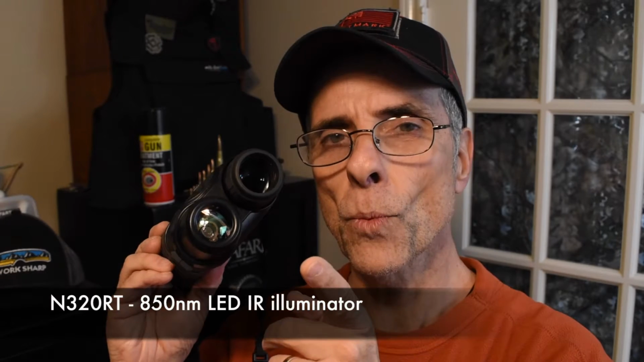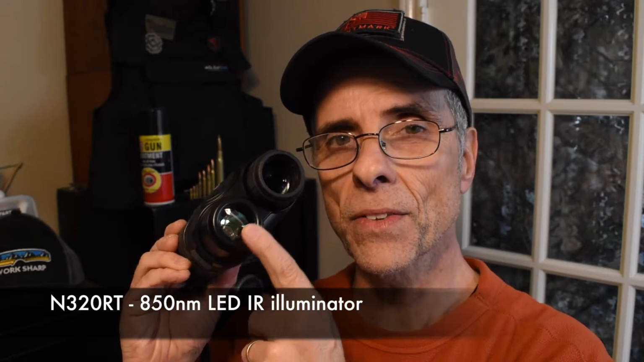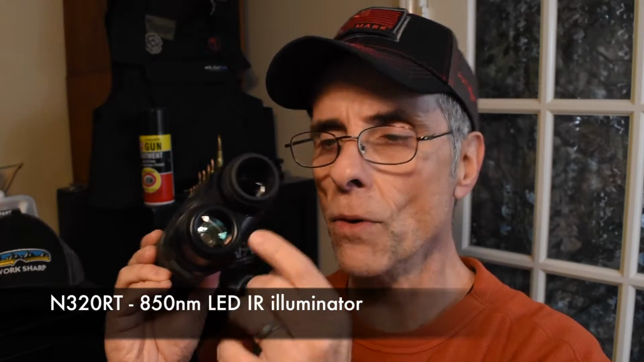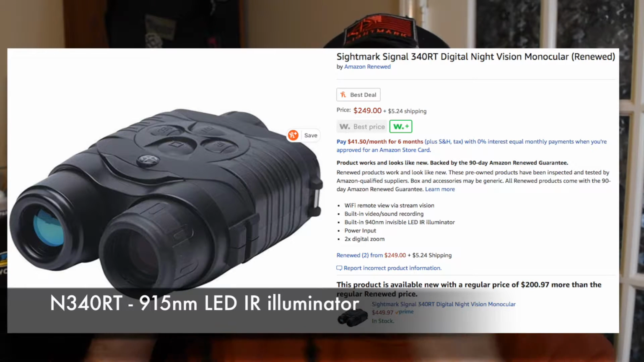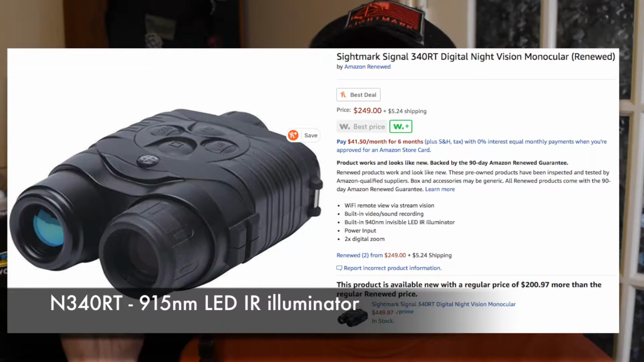Now, this particular model, the 320, is detectable at the emitter. It's at a wavelength where you can actually see a little bit of the light coming from here, only when you're looking directly at the emitter. So if you're looking out there and you don't want the person or thing to see you from a distance, or see this red dot moving around, you may not want this one. You may want the 340, which is completely invisible, so they can't see you and you're not detected.